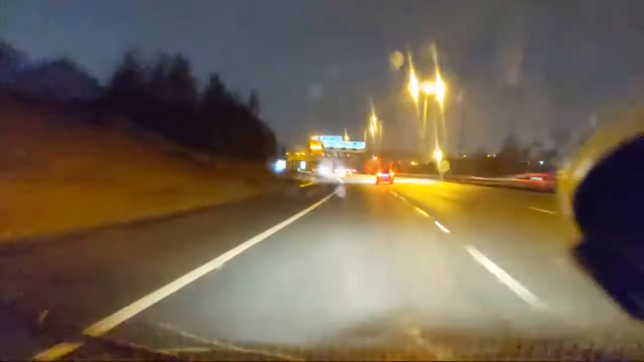So we're doing 70, running towards the Heaton Park exit. Right, the car I thought was going to overtake me most recently has dropped back, and the car it overtook, which is the car I thought was going to overtake me earlier, has gone forward. What's this car doing here?